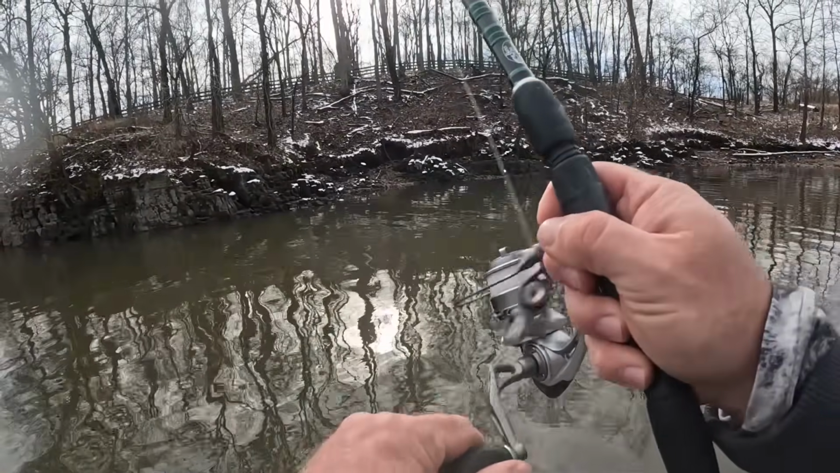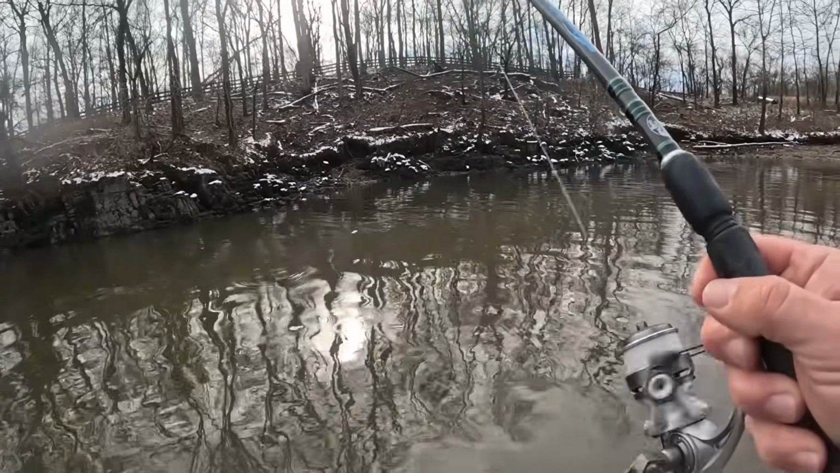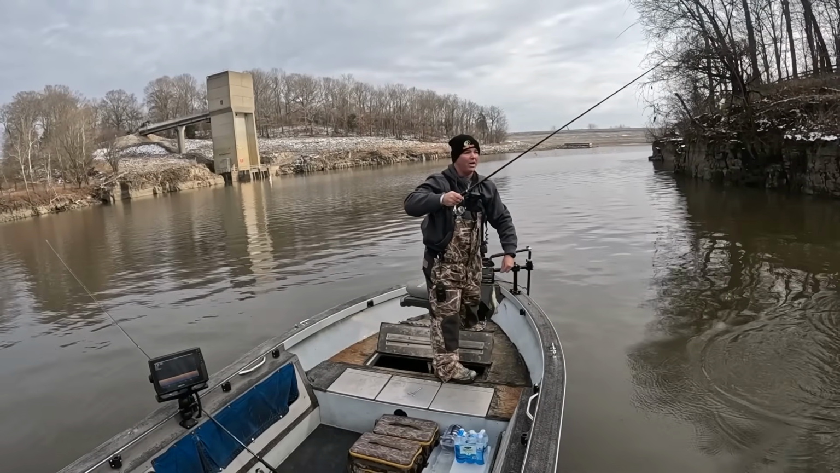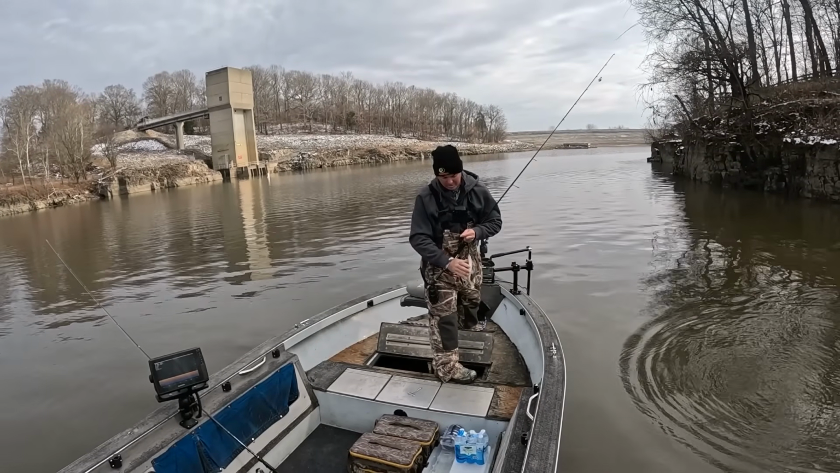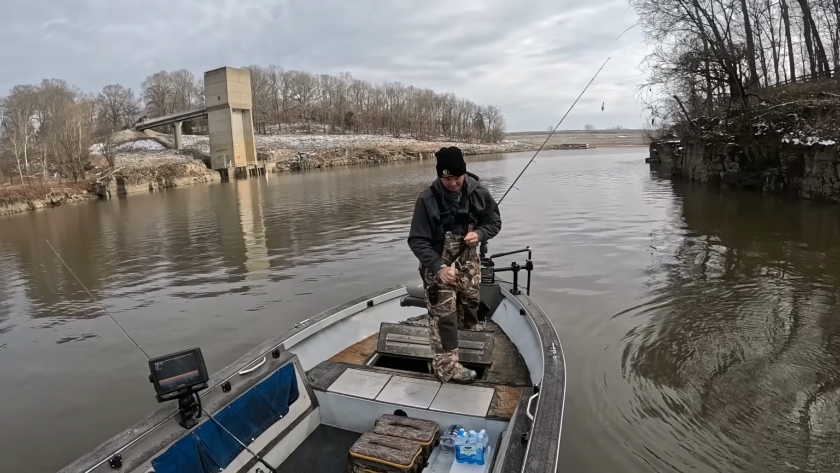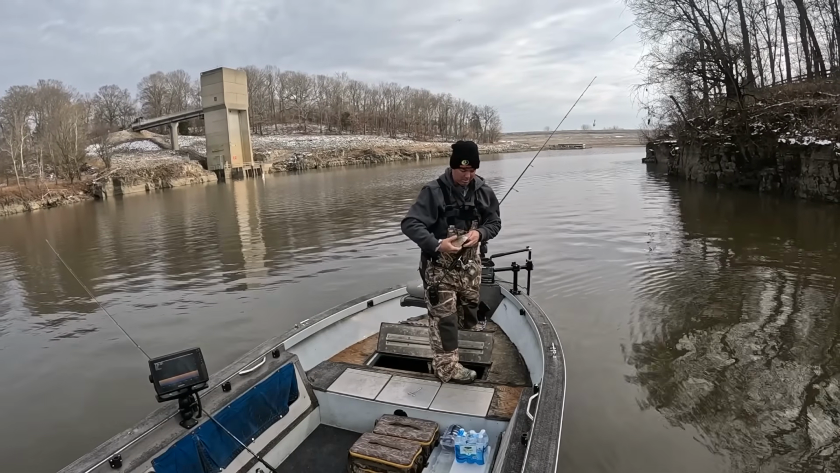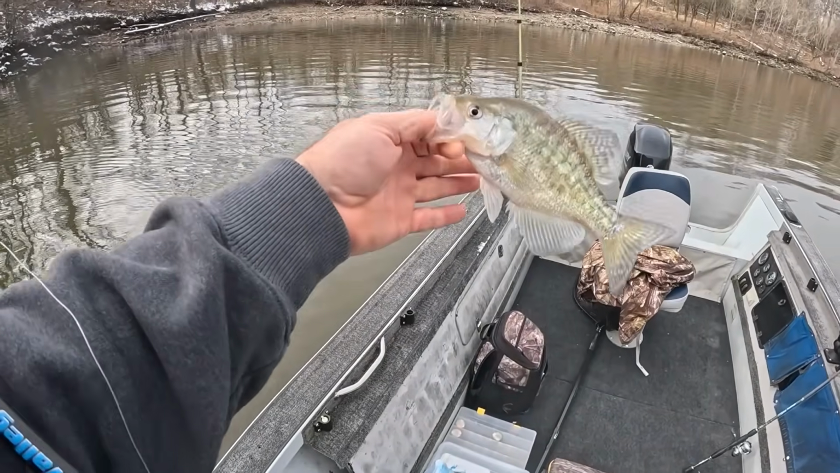There, you guys see that twitch? He just twitched a little bit. That's about a 9-inch fish. I'm gonna let him go. It's another white one, but about 9 inches. We'll let him go.